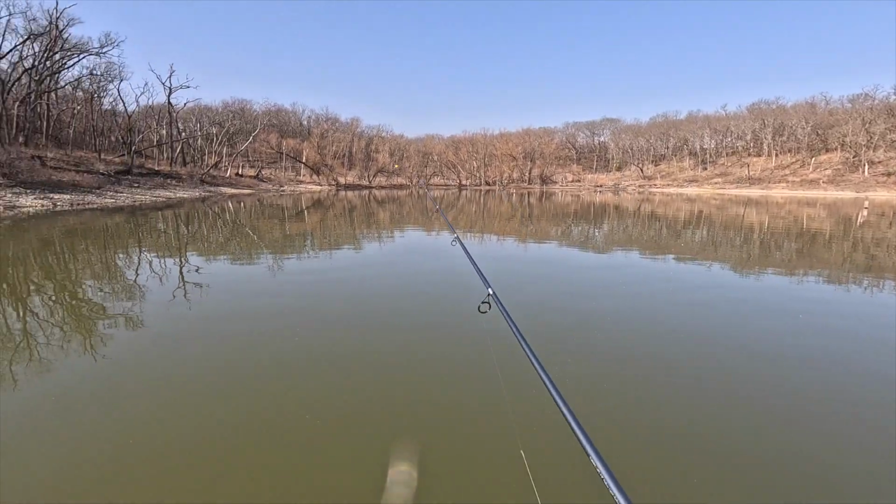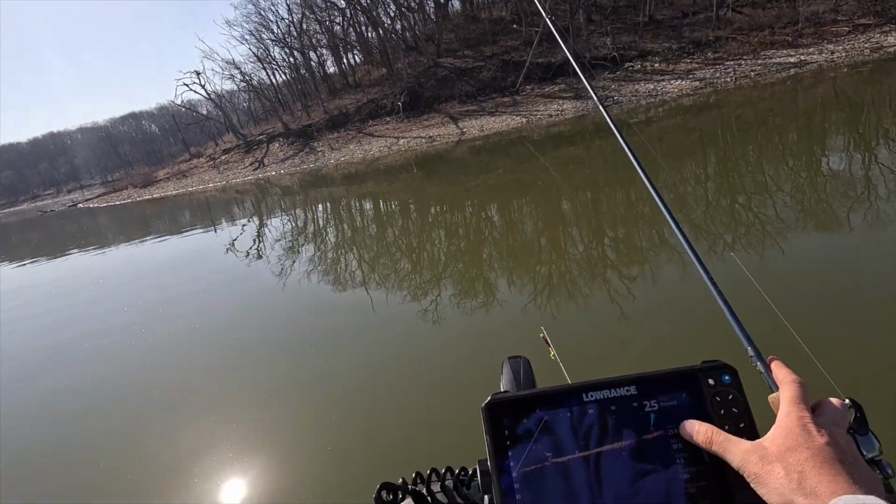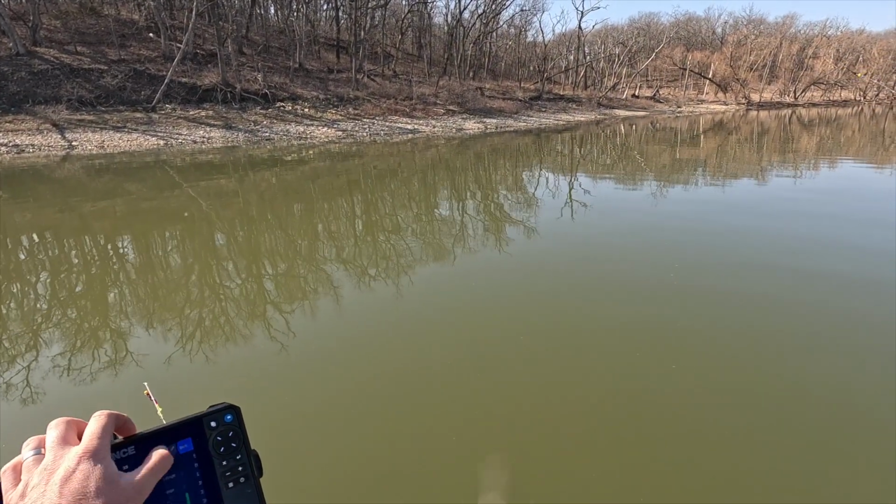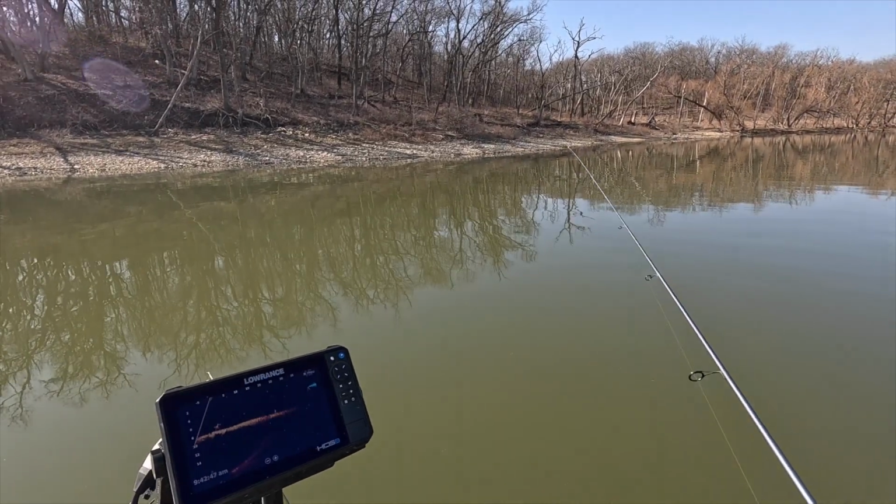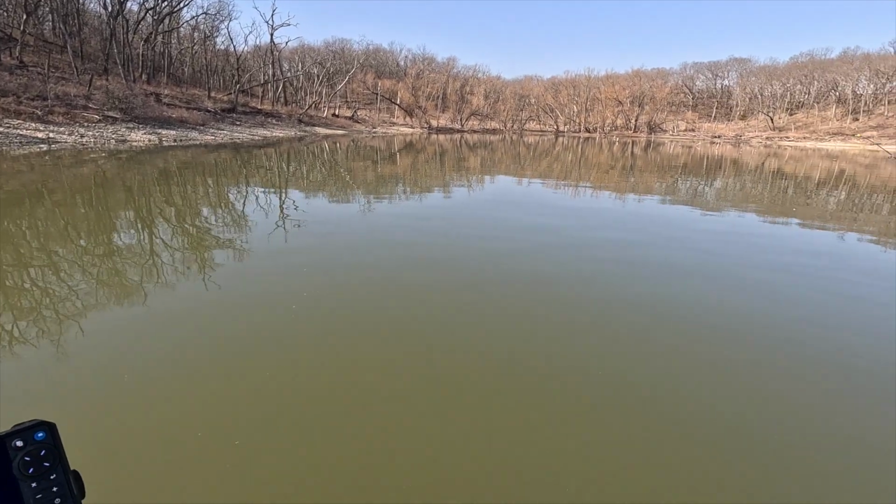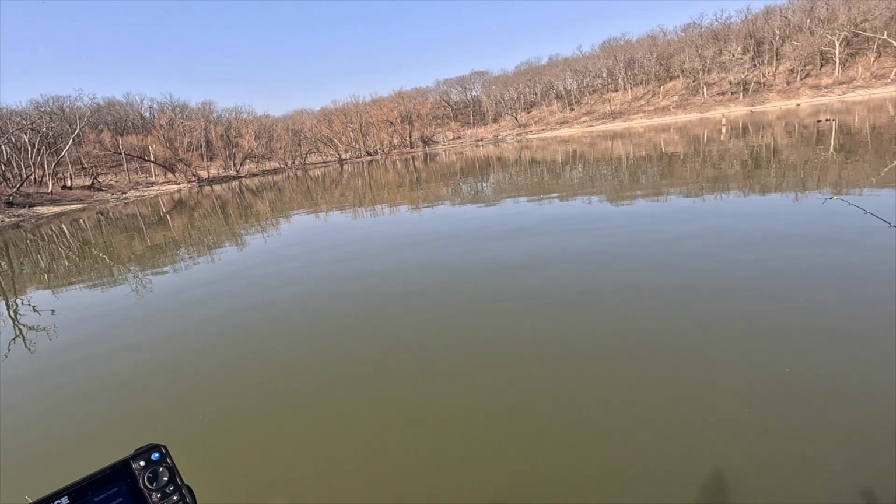All right, we caught the fish off of that. Let's see if we can find some more. Seems like the name of the game here is catch fish, move. Catch fish, move. So what I'm doing here is I've got brush piles marked, but I'm basically working my way up and just fishing, you know?